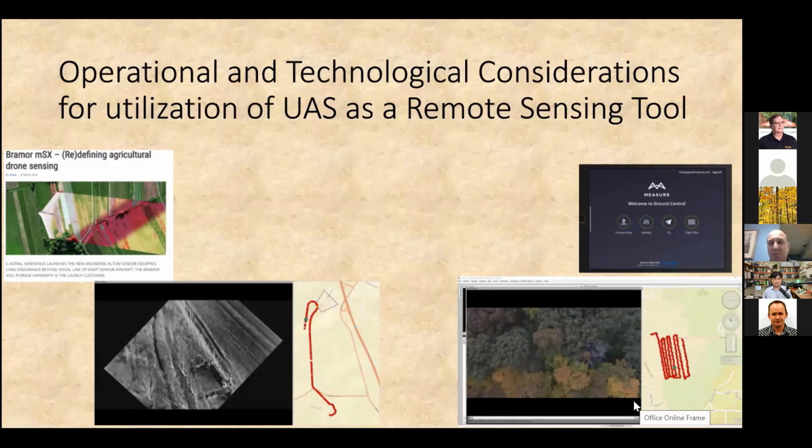What I'm going to be bringing up to everyone is more so the operational and the technological considerations for using UAS as a remote sensing tool. A lot of what I learned about UAS from the early days, going back to about 2011, was when I was using UAS much more in open environments.